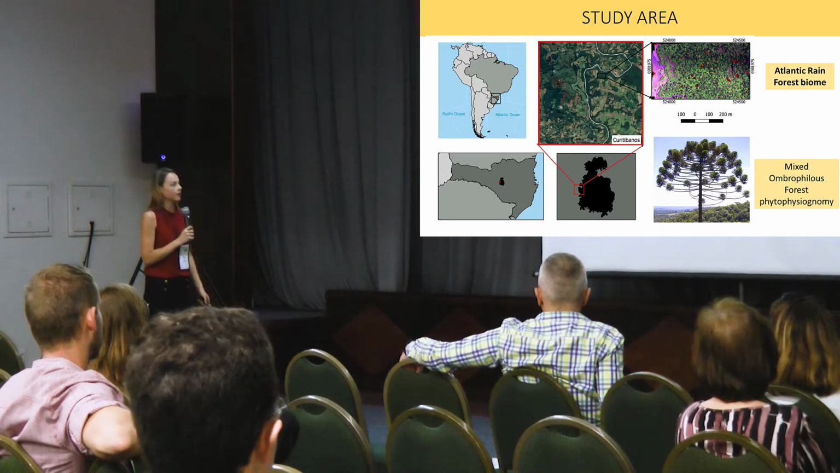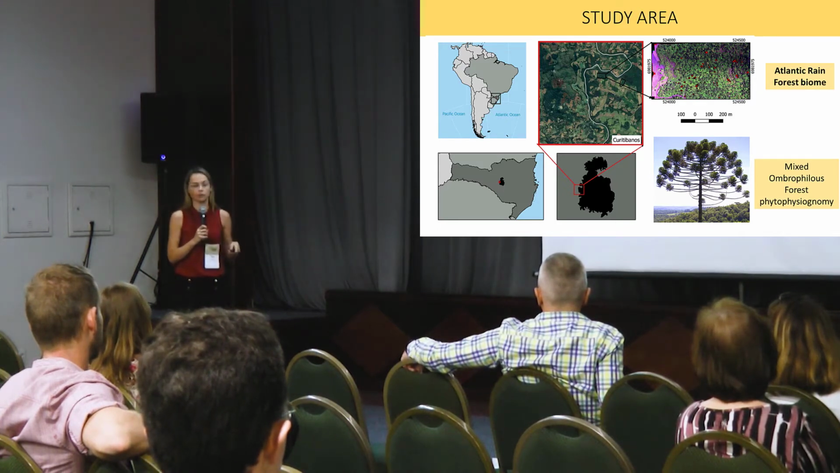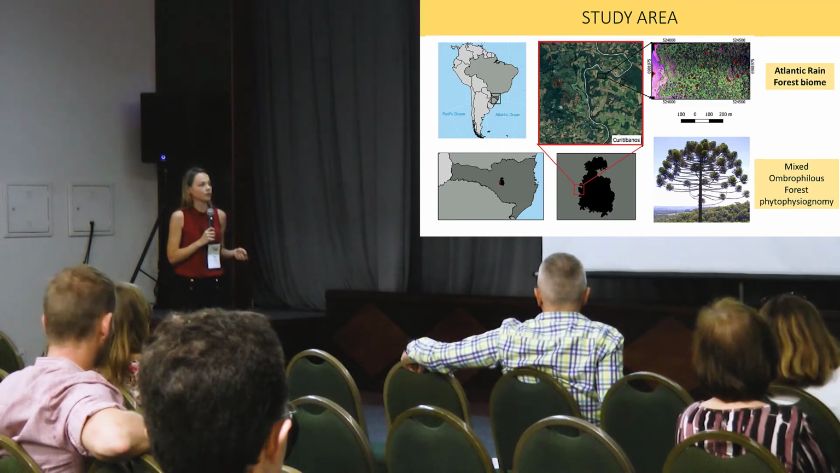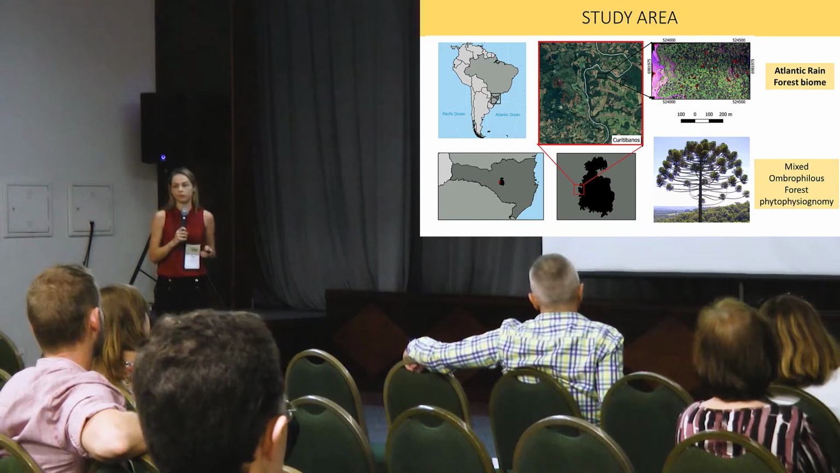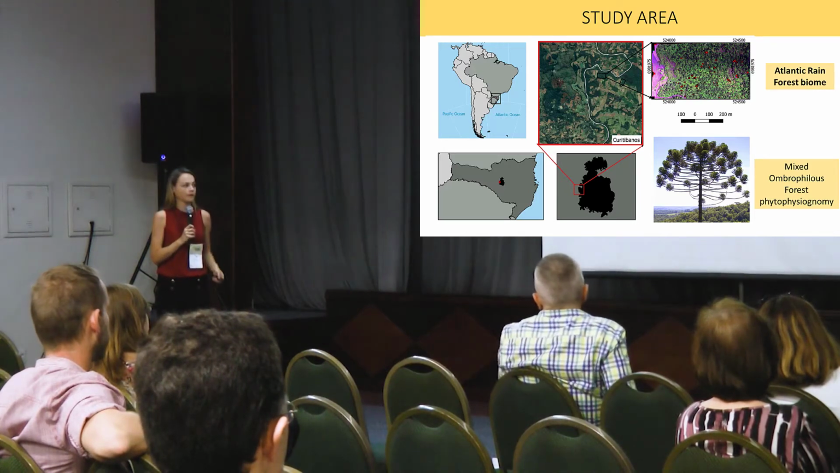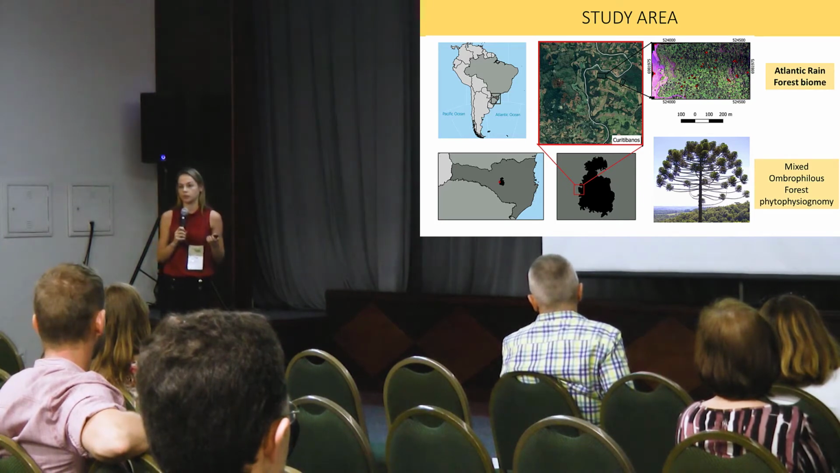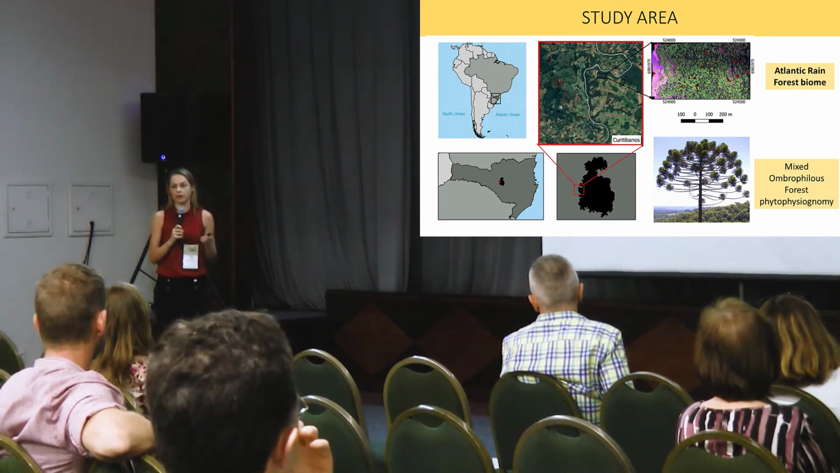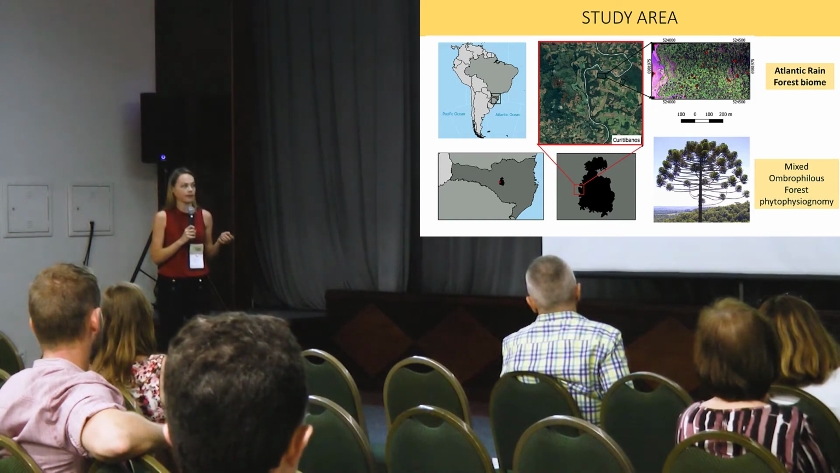The study area is located in south of Brazil, in Santa Catarina State. It's close to Paraná State, where we are now, and it belongs to the Atlantic rainforest biome and the Mixed Ombrophilous Forest phytophysiognomy, which means that the area contains both broadleaves and coniferous tree species, and it's a very high diversity area. The area has approximately 30 hectares.